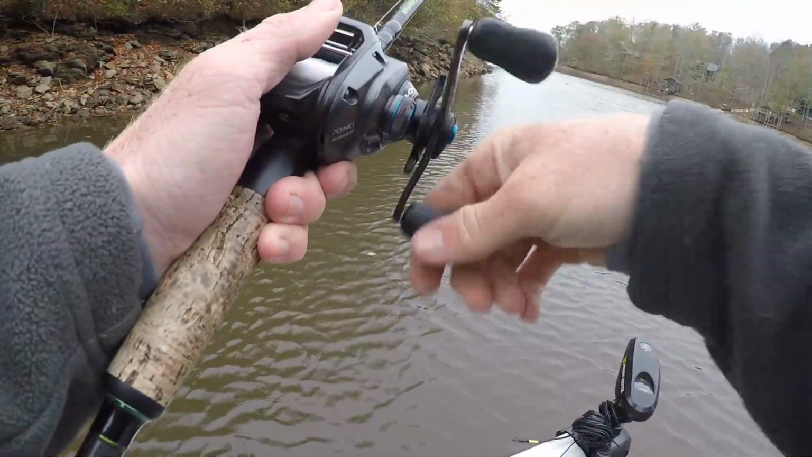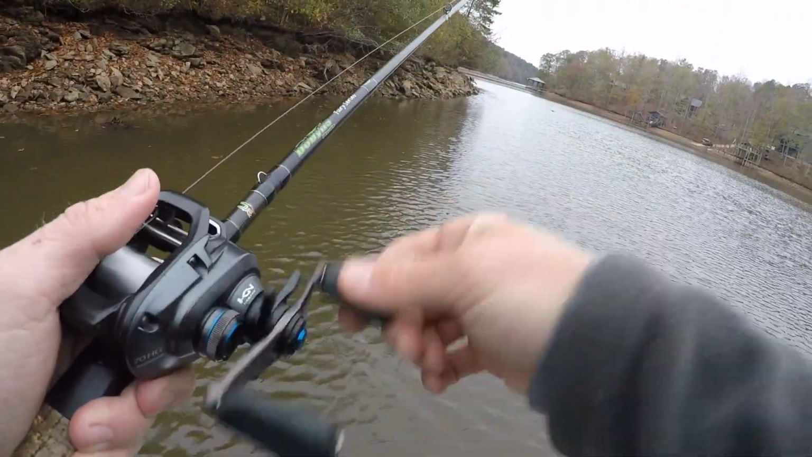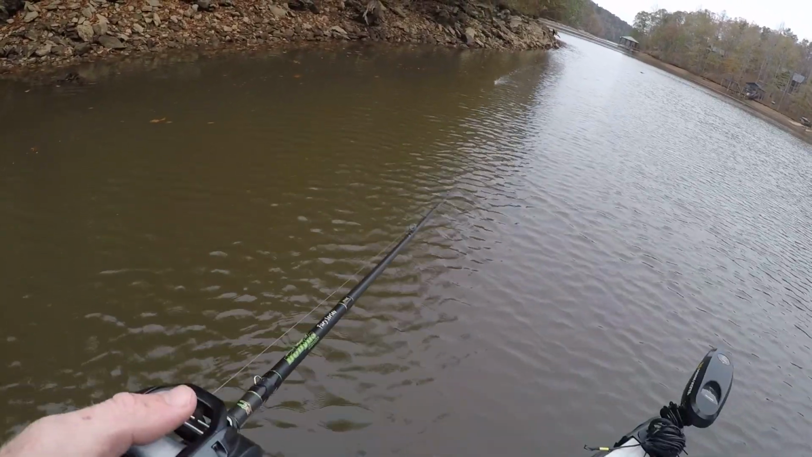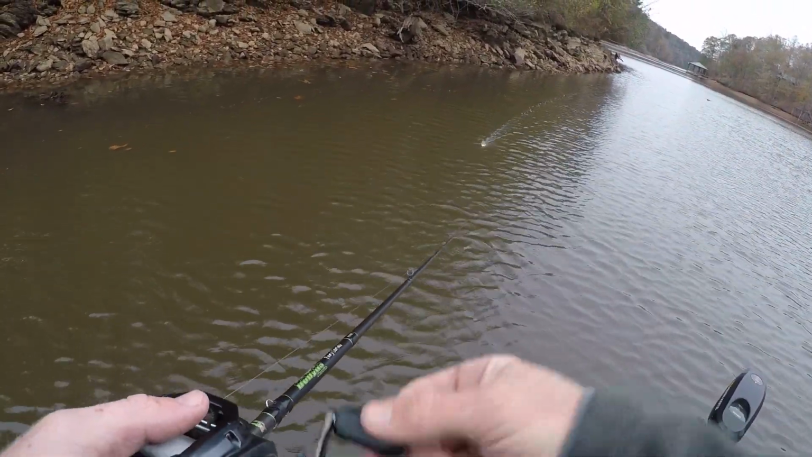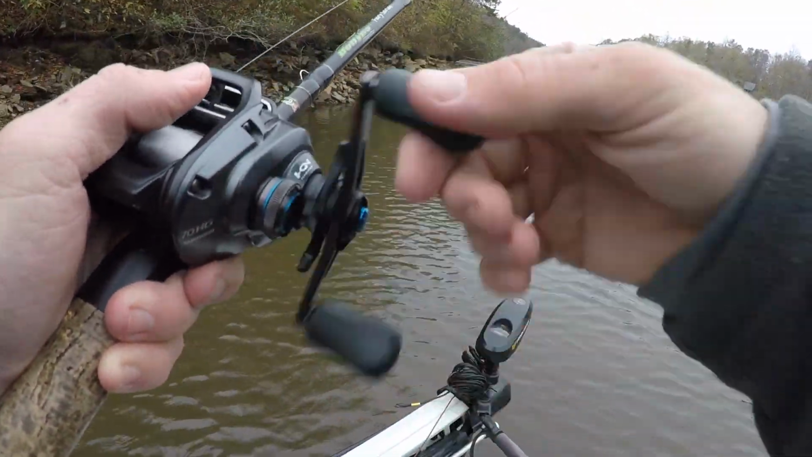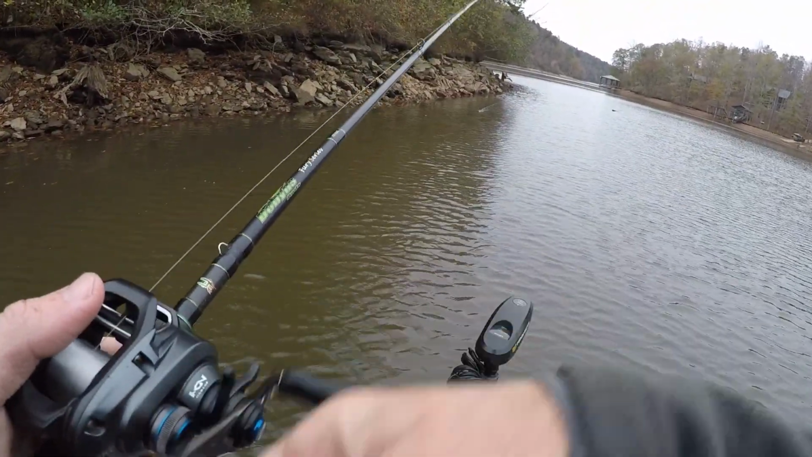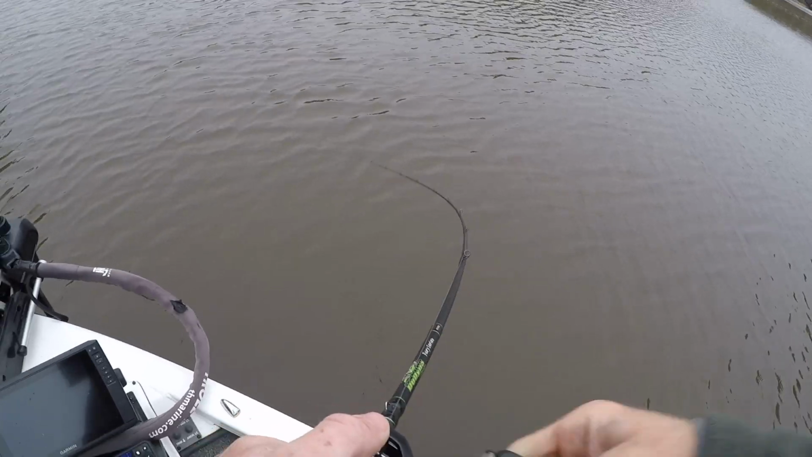Alright, so right here, he's throwing a buzzbait again. He just caught that one. So obviously he's up here in some pretty shallow water, fishing down the bank. It was real overcast and kind of cool this past Sunday. That's when this video was taken. So he's reeling that thing pretty quick. The water temp was still kind of warm, and the fish were still pretty aggressive, but the air temp was cool. So you can see that's a pretty good blow up right there.